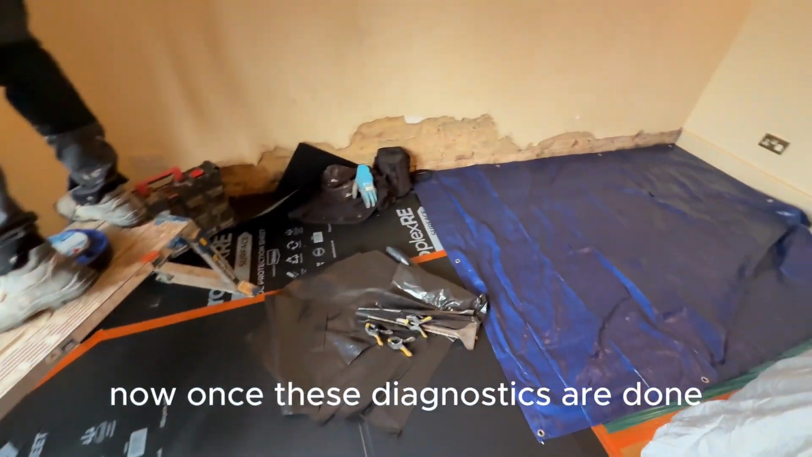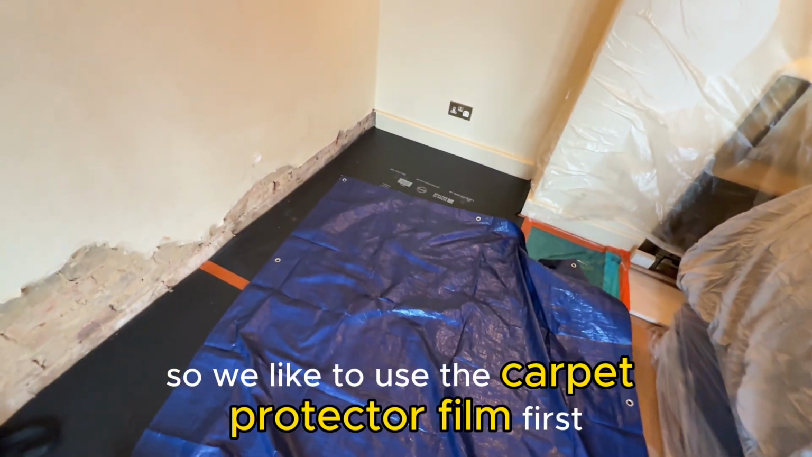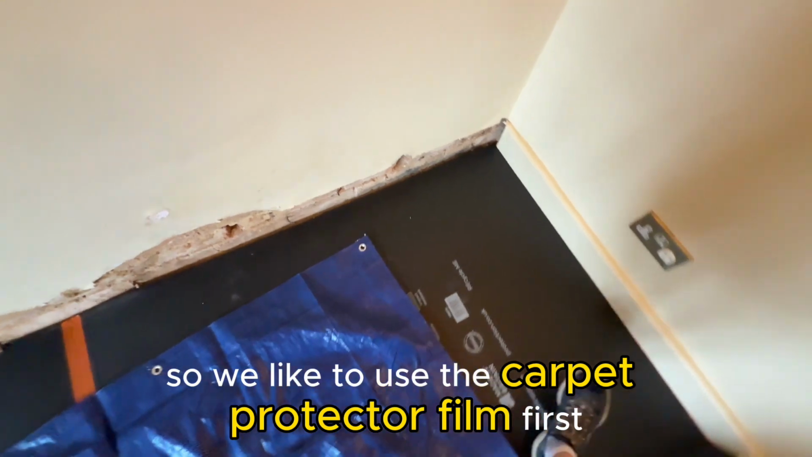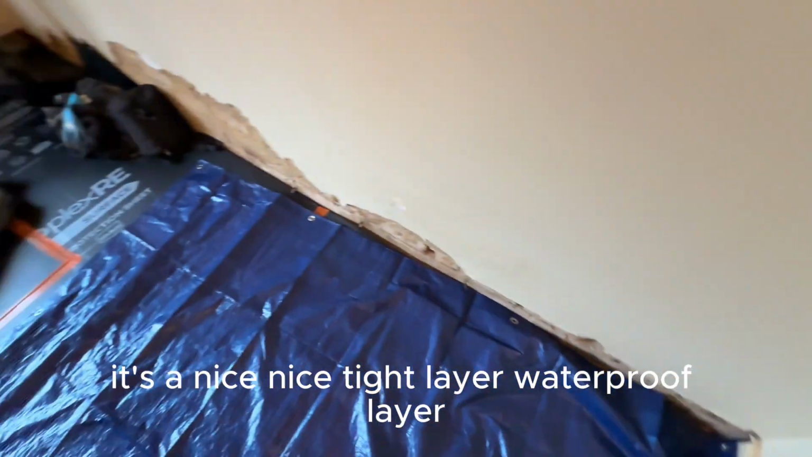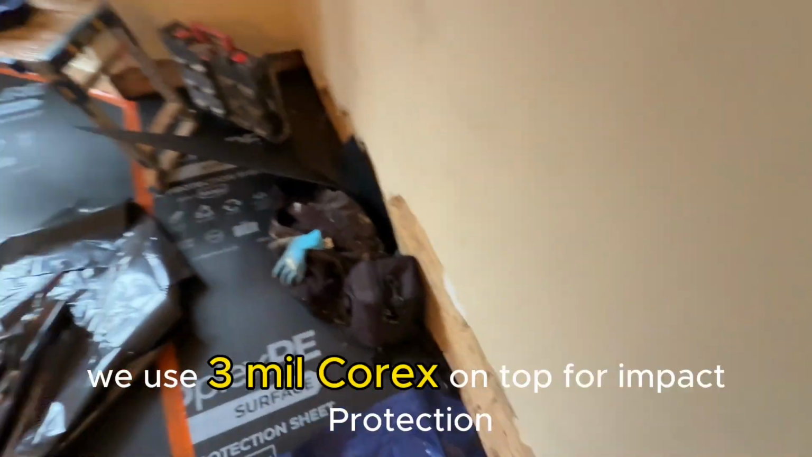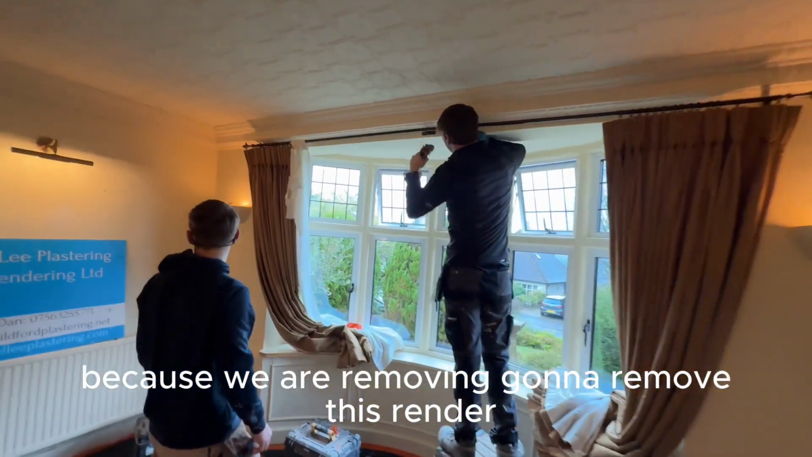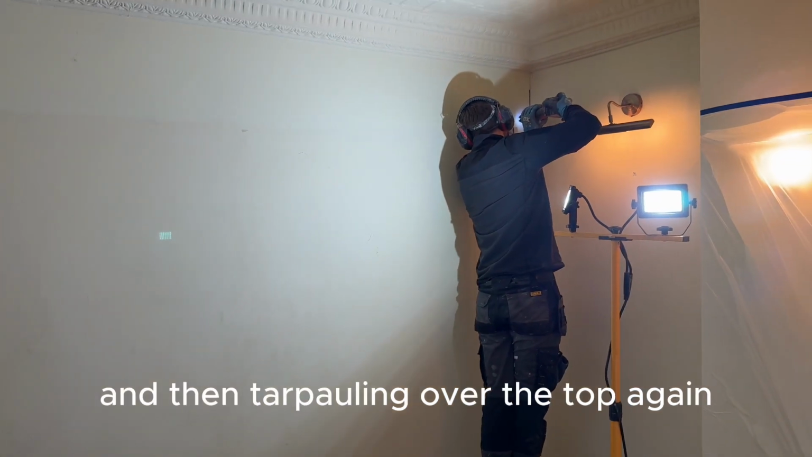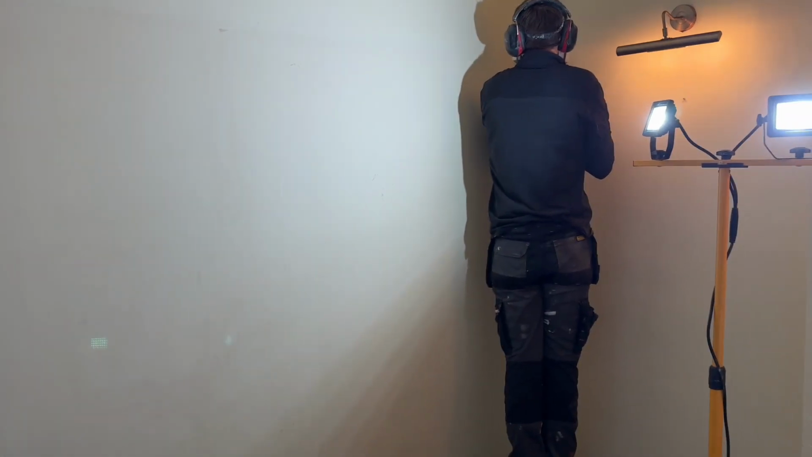Now once these diagnostics are done, we can prepare the room properly. So we like to use the carpet protector film first. It's a nice tight, waterproof layer. In this job we use 3mm Corex on top for impact protection because we are going to remove this render, and then tarpaulin over the top again, which is great for catching the rubble.